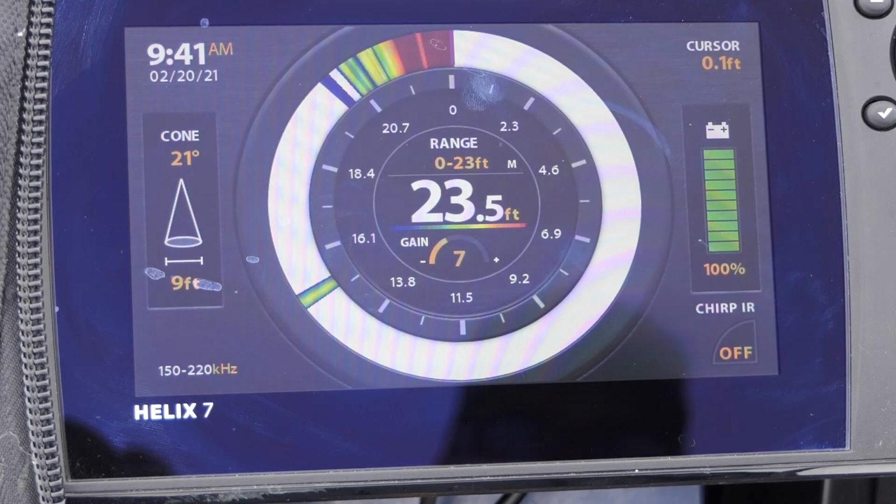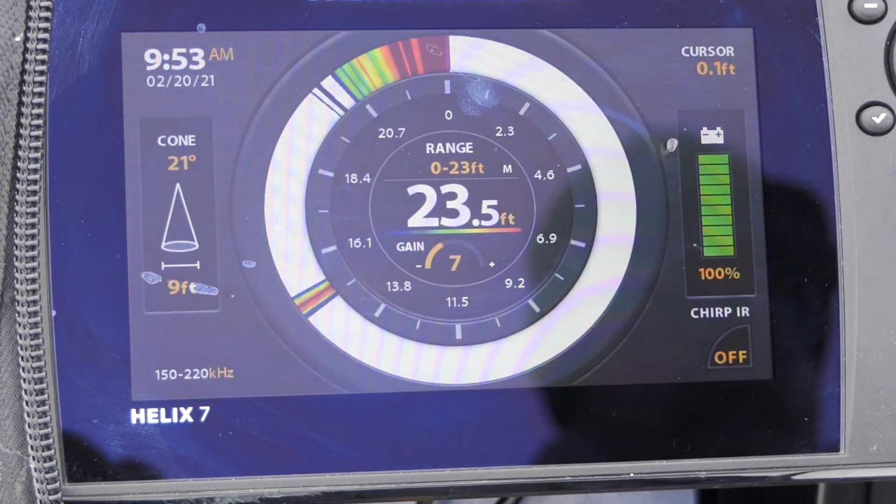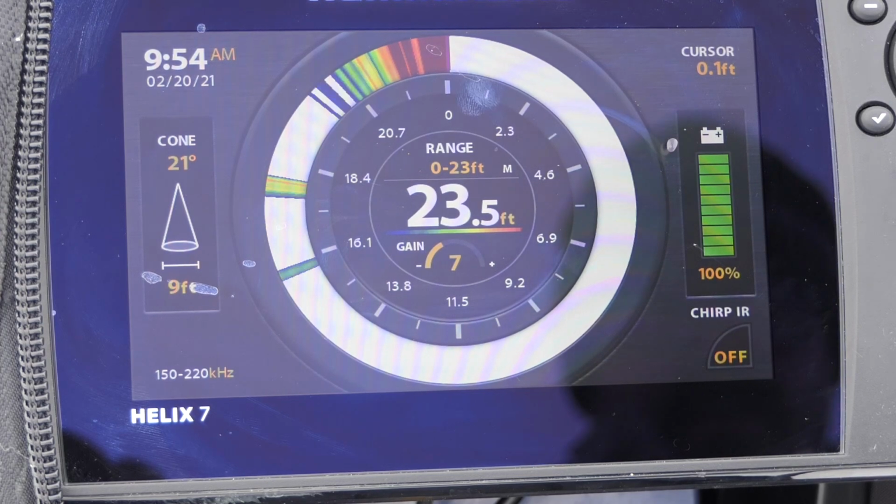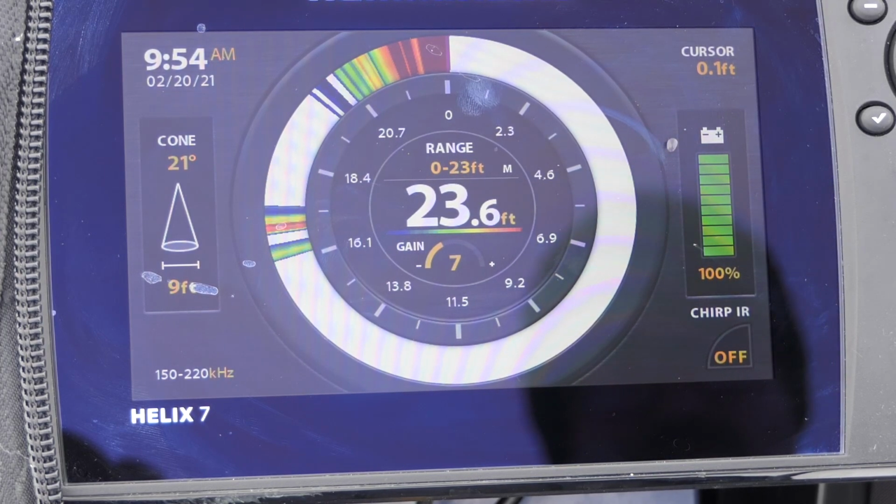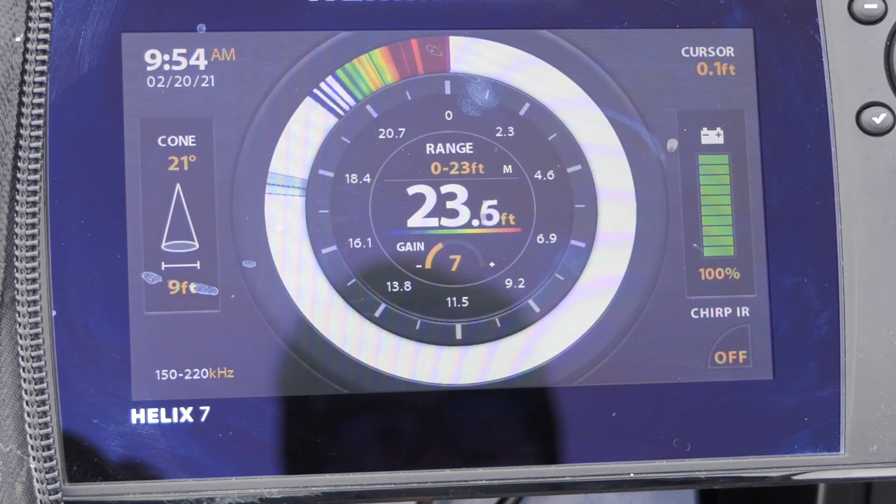So let's get a fish on here. Oh, here comes a fish. He's looking at it. Oh, come on. Oh, I missed him. He's still there. He's coming up. He's chasing it. He's really looking at it. And he's swimming back down. I'm going to drop it back down to him so I can get him to chase it. Maybe he'll be more comfortable to bite down low. Nope, he's gone.